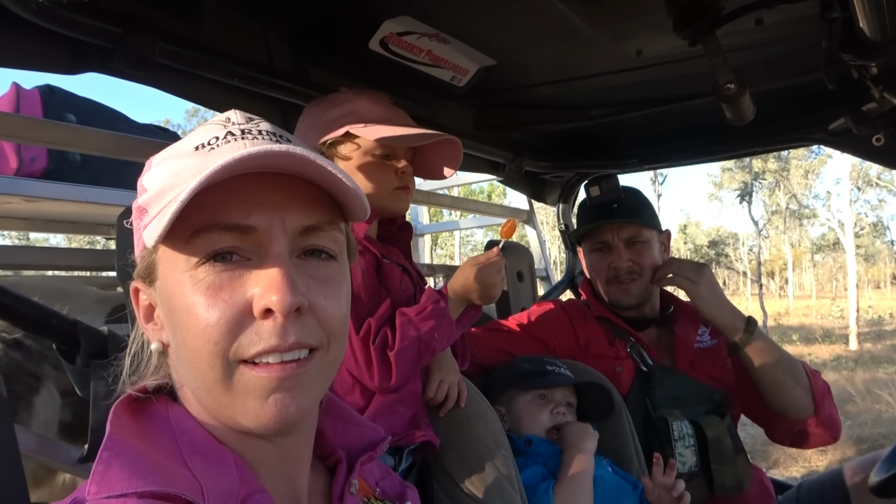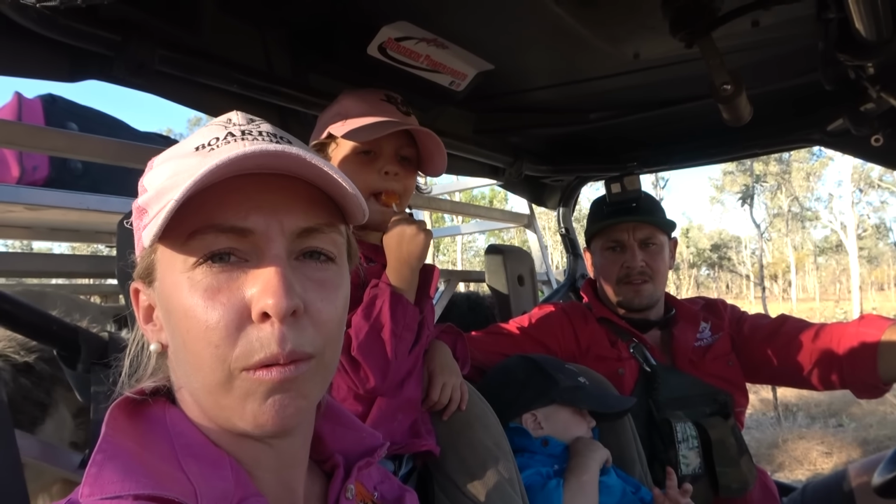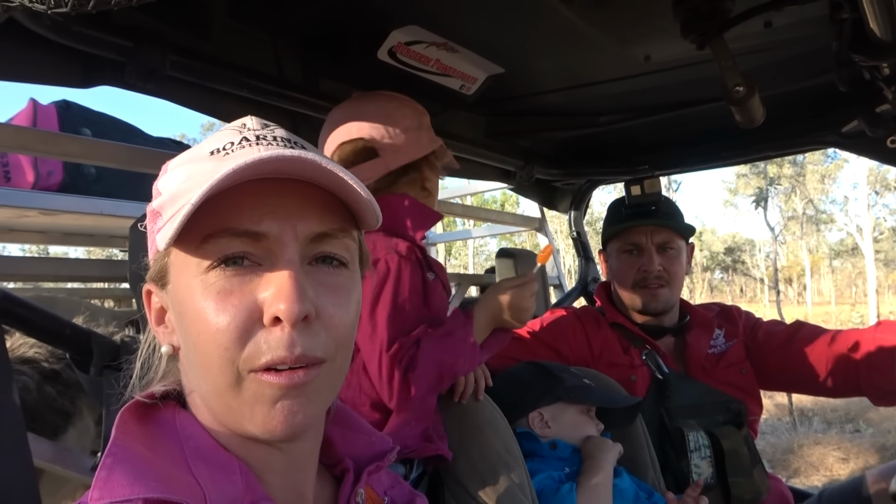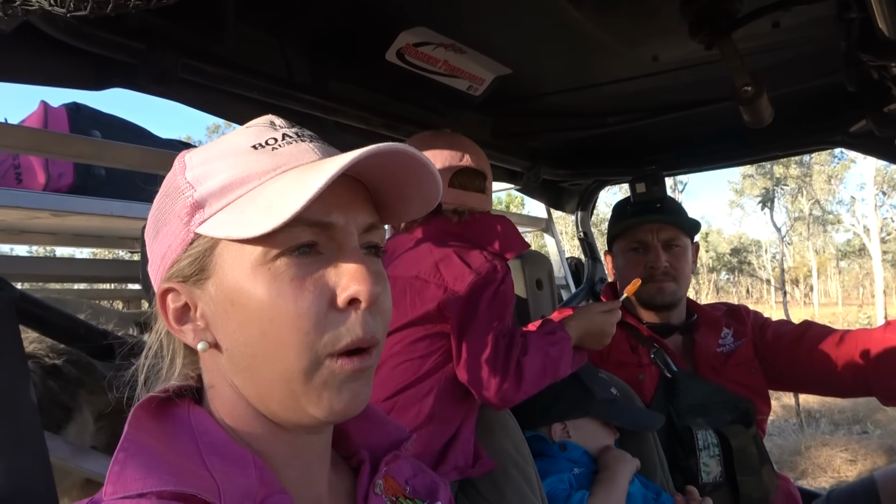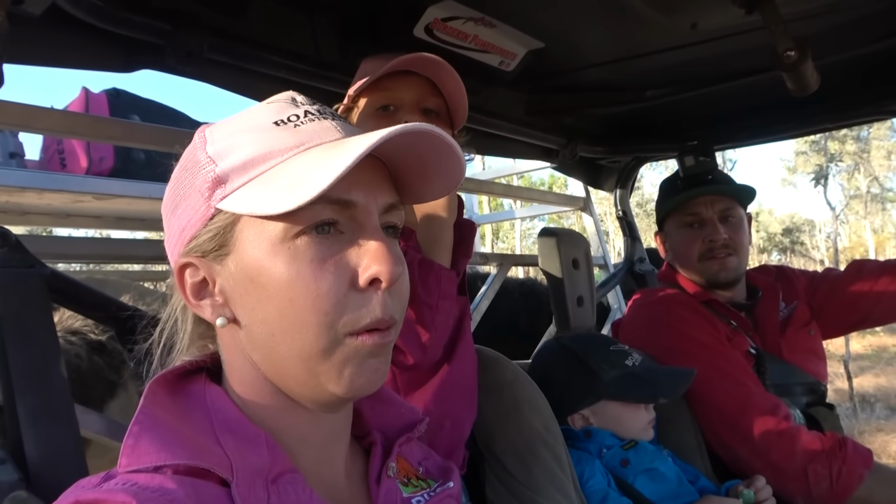We've got 15 pigs already, but nothing special, so nothing worth filming. That's why we thought we'd go to the easy country to get good numbers, just to train the dogs, and we'll go hit a few swamps now. It's 5:30. We've only got a little bit of light left, but hopefully we can whack the drone up on one of the swamps at least and try and get some drone footage. But we might as well get into it.